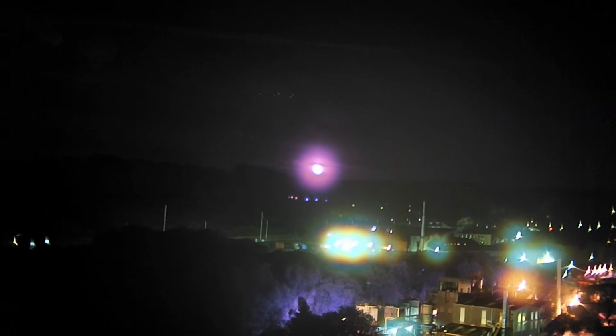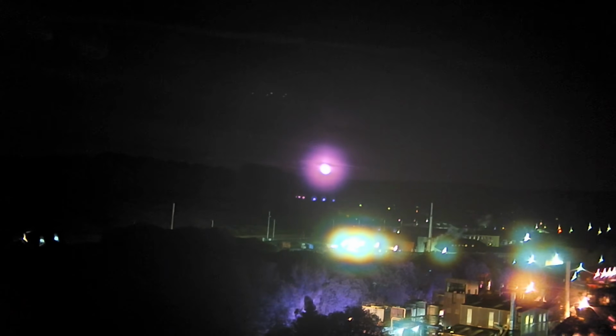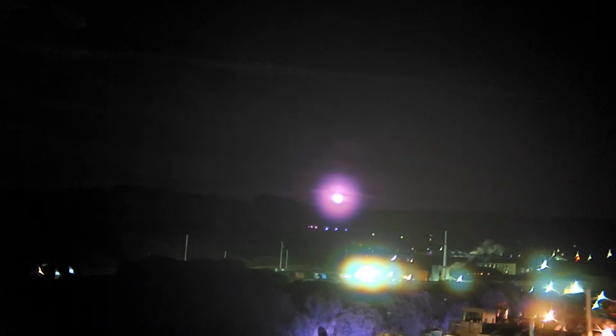It looks too bright for that, because that really does look... It's there, it's not moving, so it is possibly an IR light up on the hills. Not a very bright one. I'll check back on that after. Never noticed that before though.